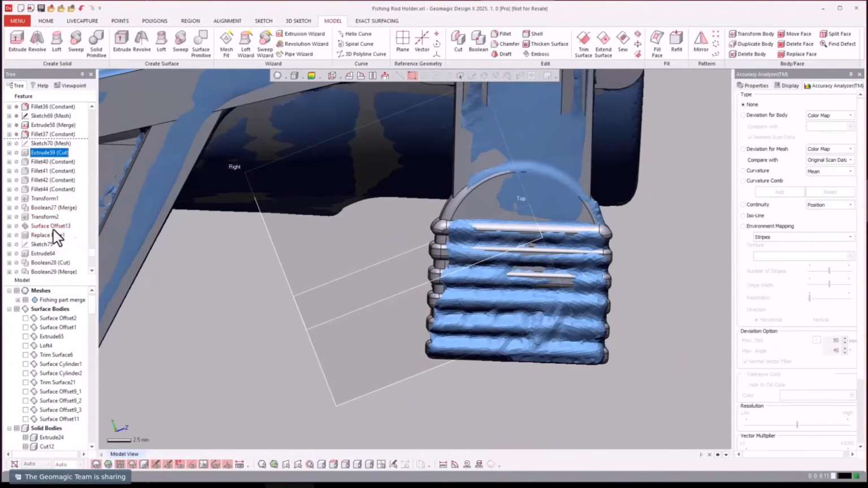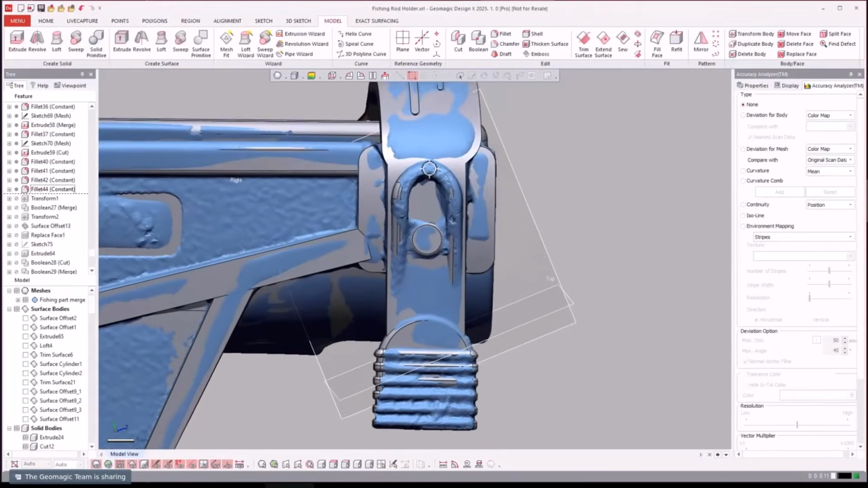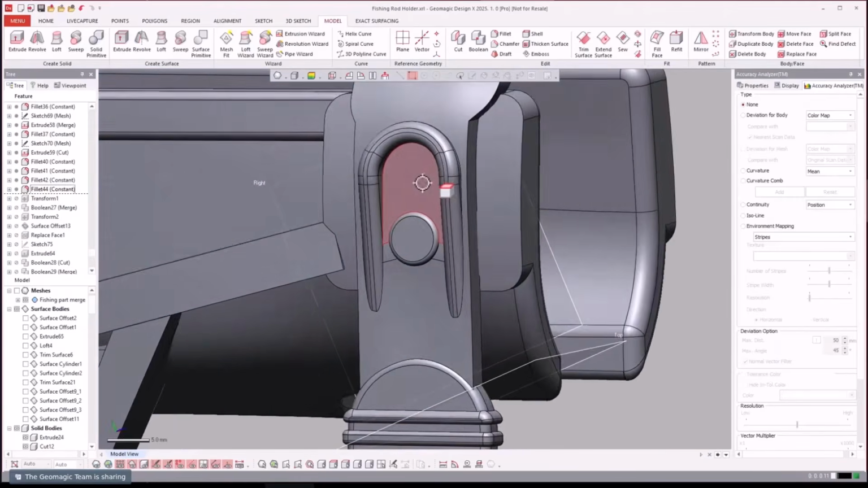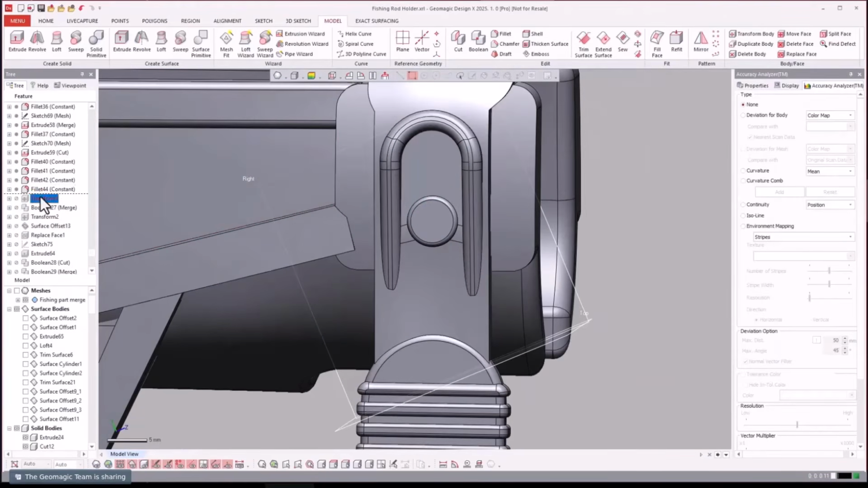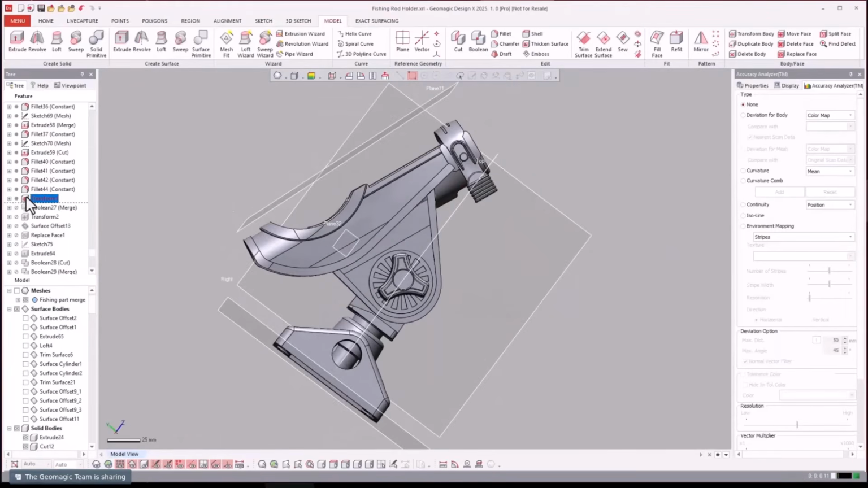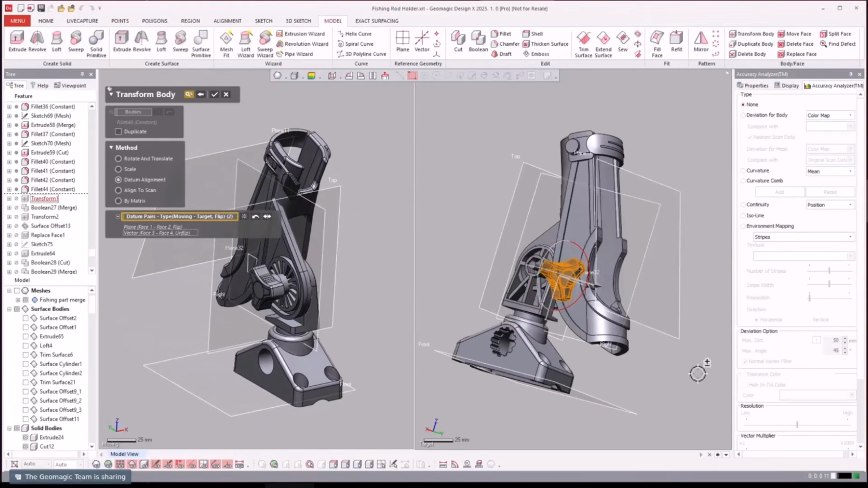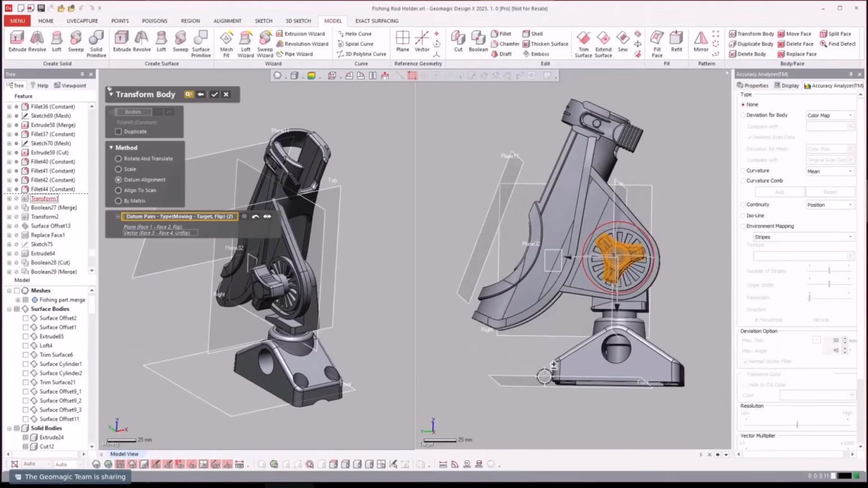Now we are on the home stretch. Applying some fillets there to the horseshoe. Now, the transform. Let's see what the transform is. Let's just open it because I didn't recognize what was moving. Okay, looks like we